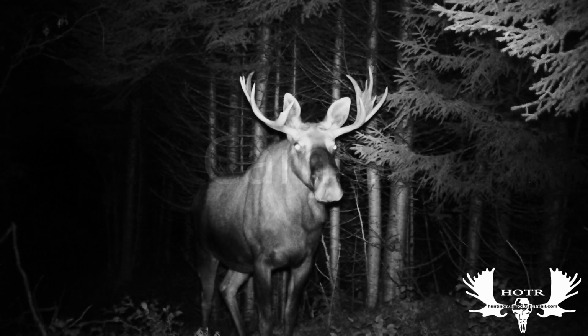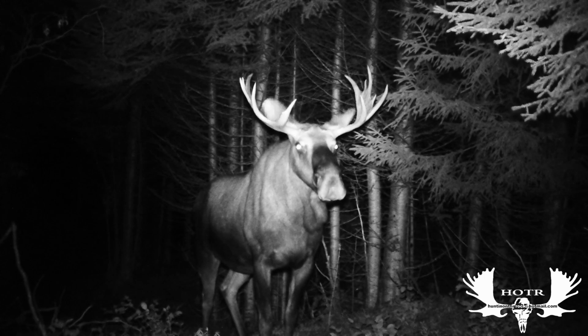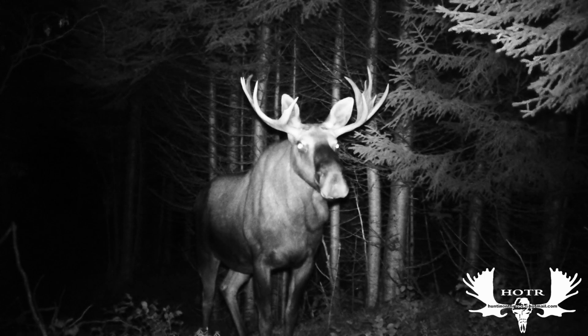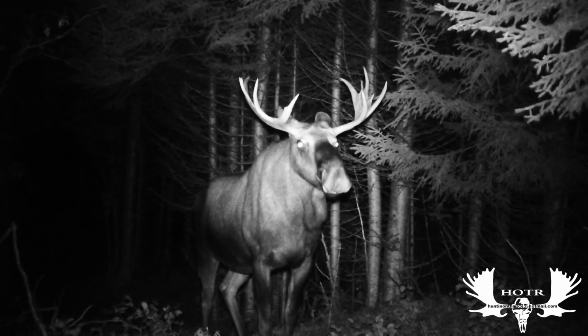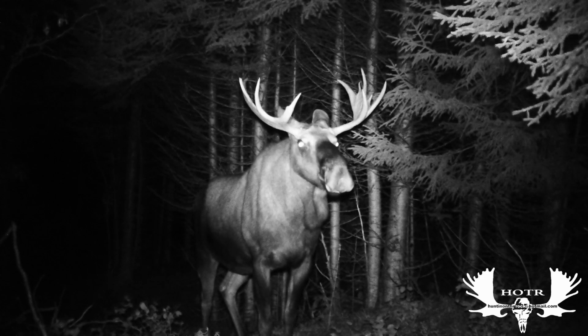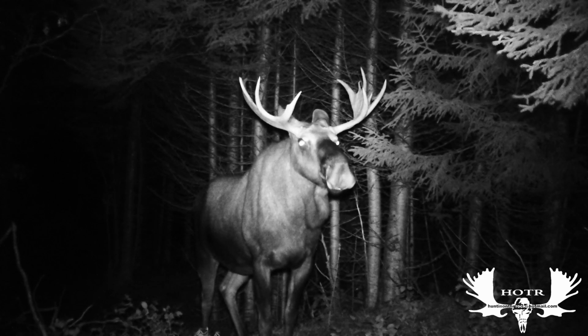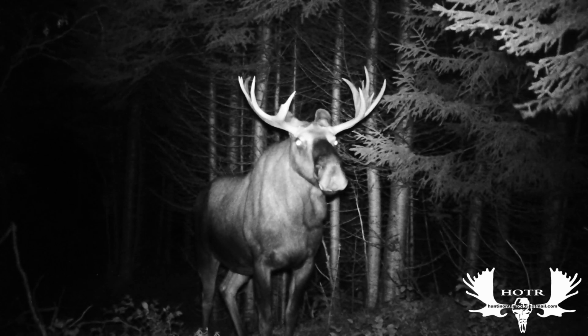Camera 8, I put this camera here during the rut, and I've got a ton of footage off this camera. In this first clip, you can see that it's a really windy night, and this moose, like all moose, doesn't like the wind any more than we do. He wasn't sure what to do.